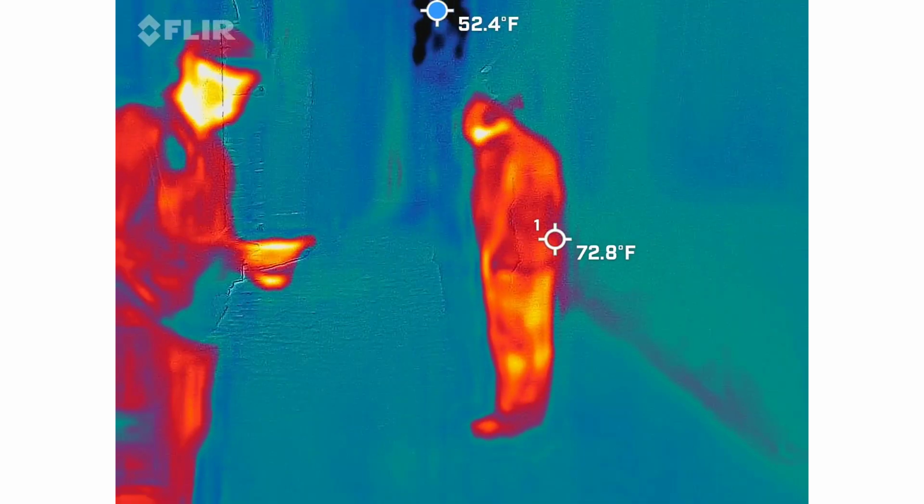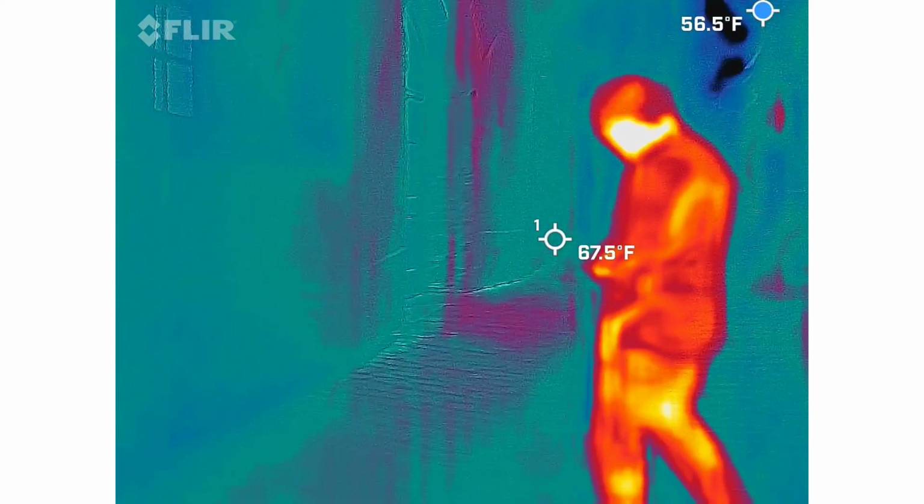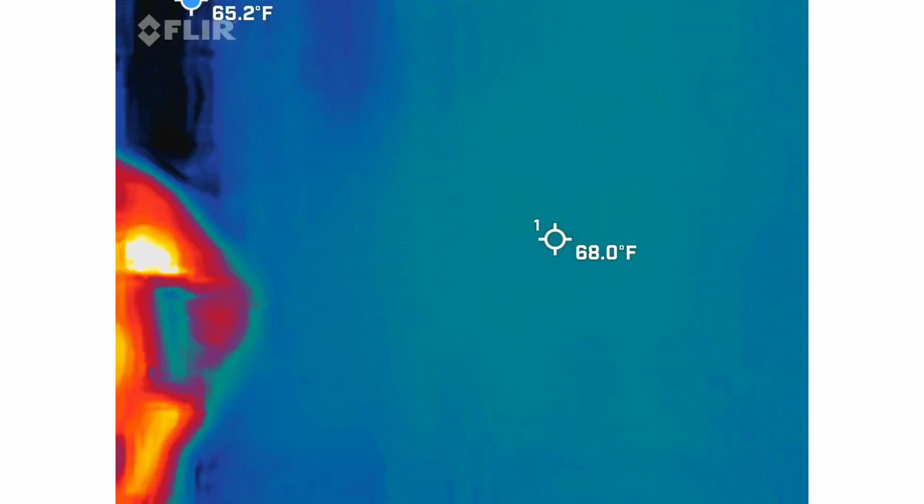So we're going to walk through this alley slowly to get to the next location, and it is another alley, and you've probably seen it on the other tours. We're going to be hitting those more popular spots now at this point. I'm going to look back, but by the way,